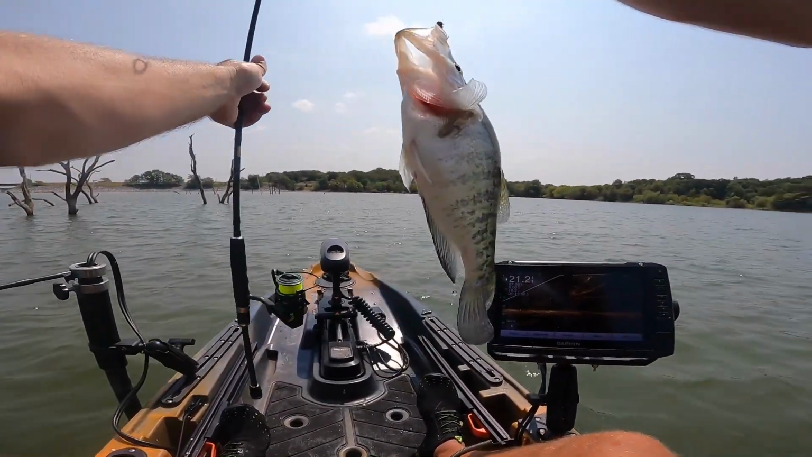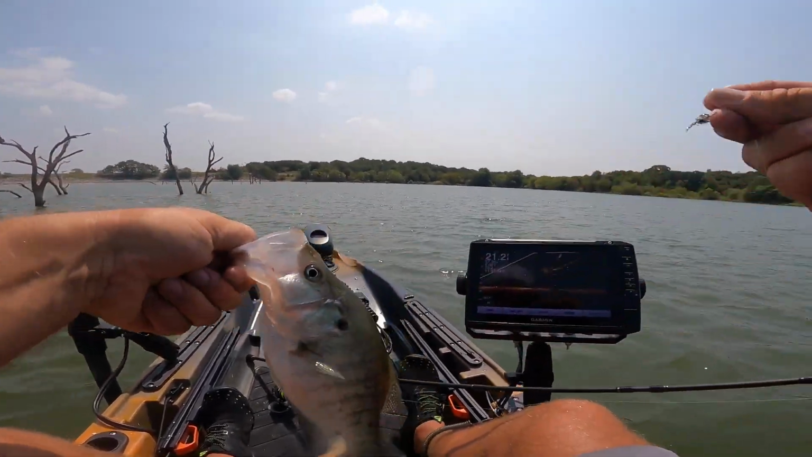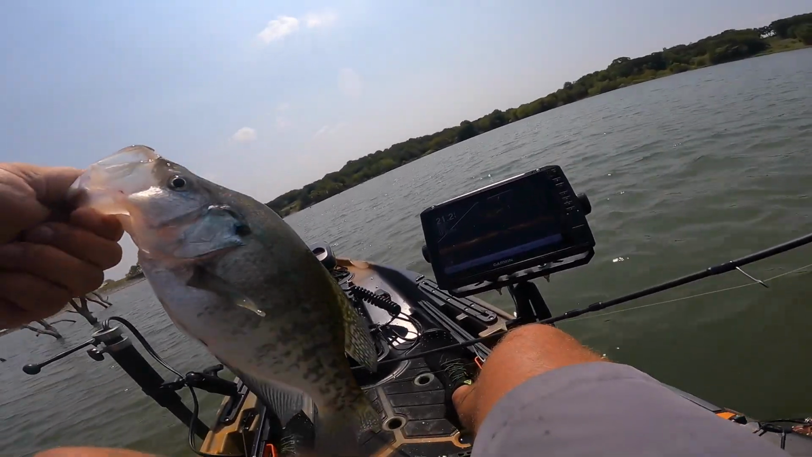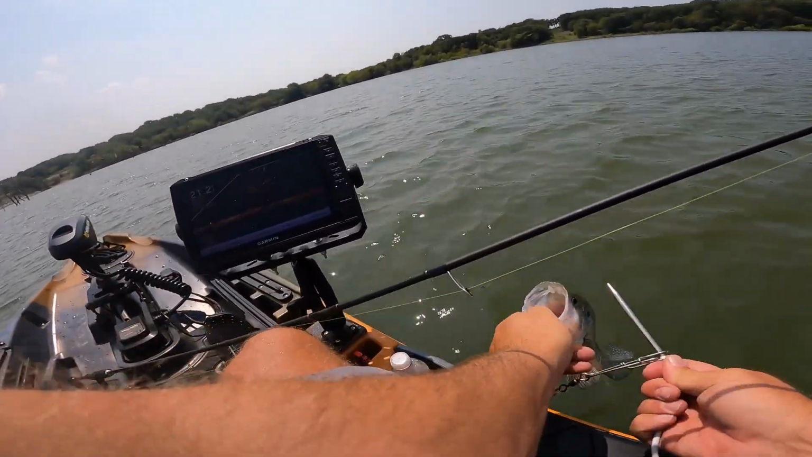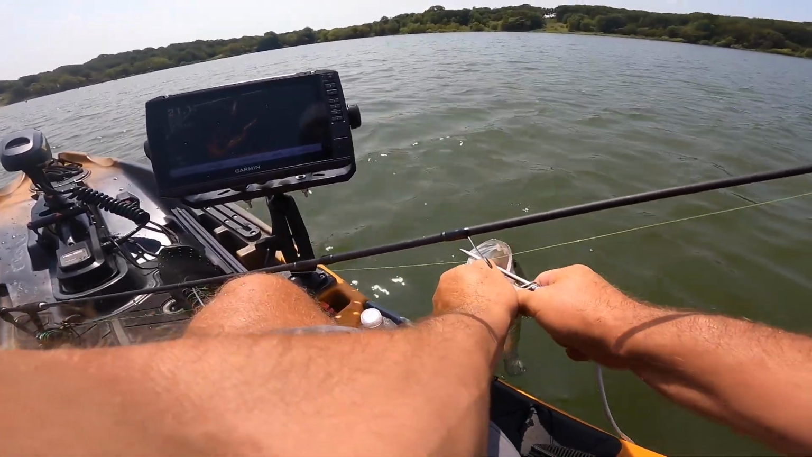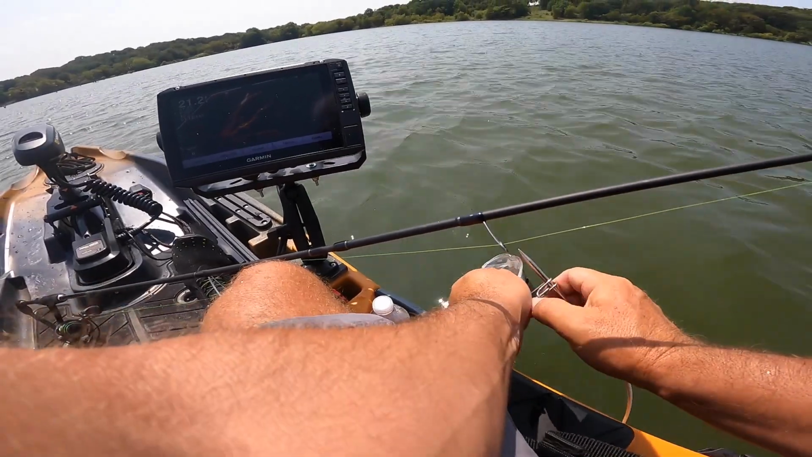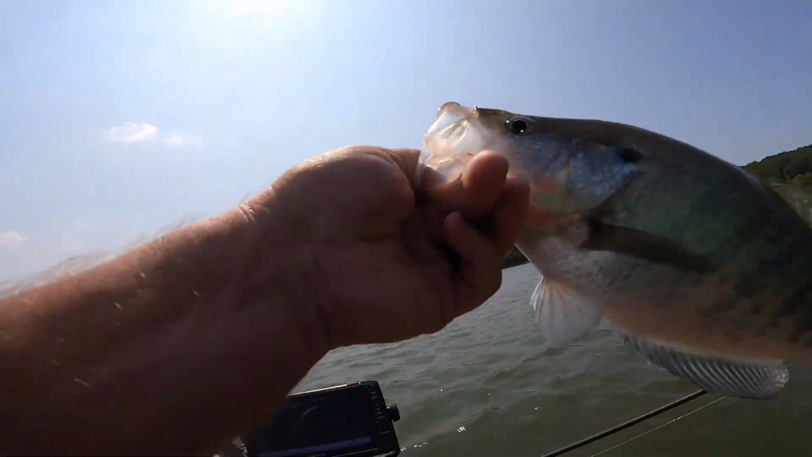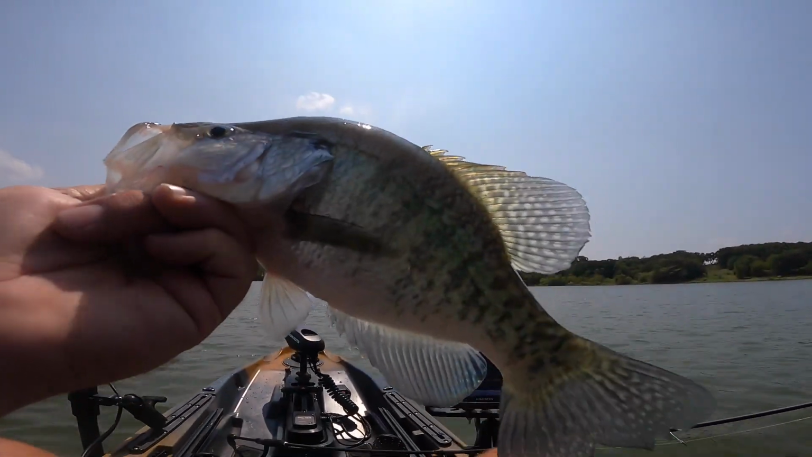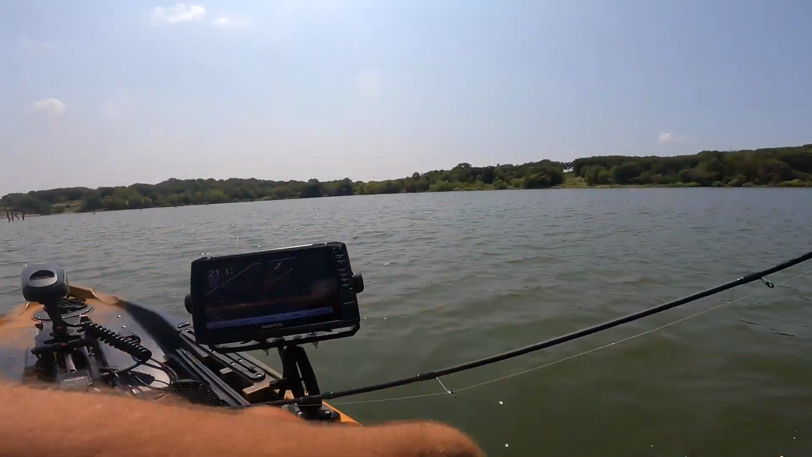Oh, yeah. Woo-hoo! Dog. 3 dogs in a row. I ain't caught no little ones except for that little bitty dink when we very first got started. All big dogs and all on that little bitty jig. There we go, guys. Look at that one. That's a dog. He's mad.